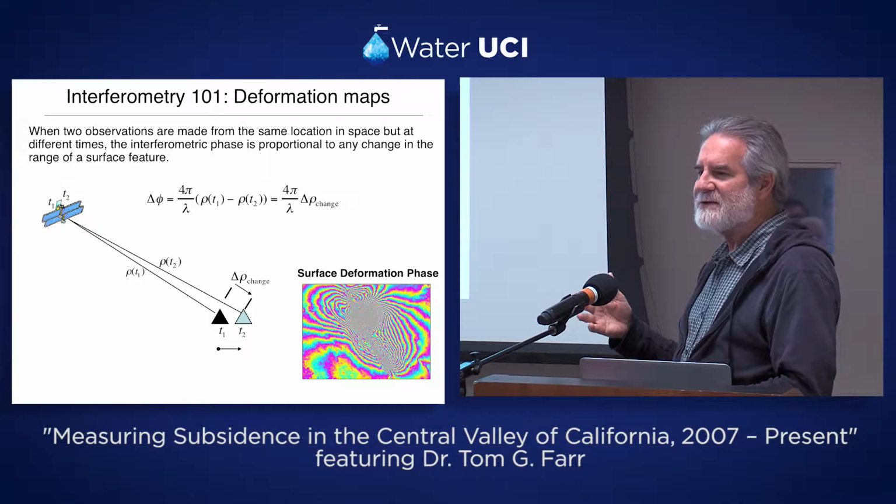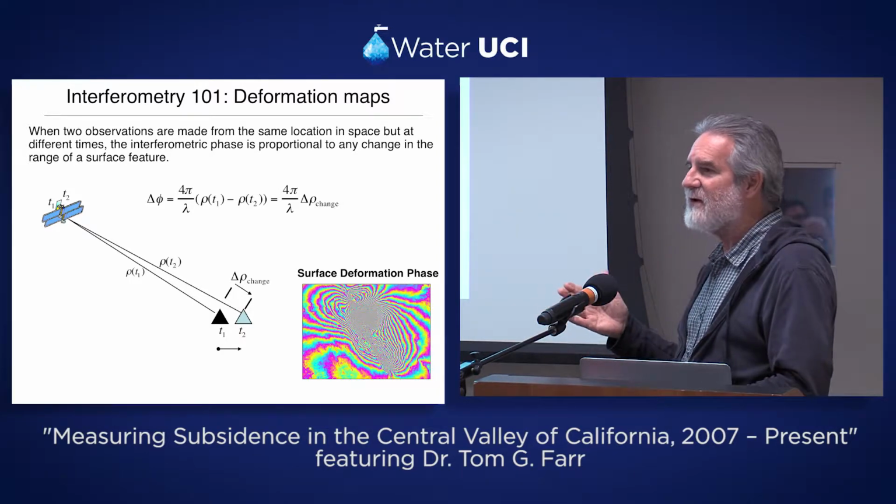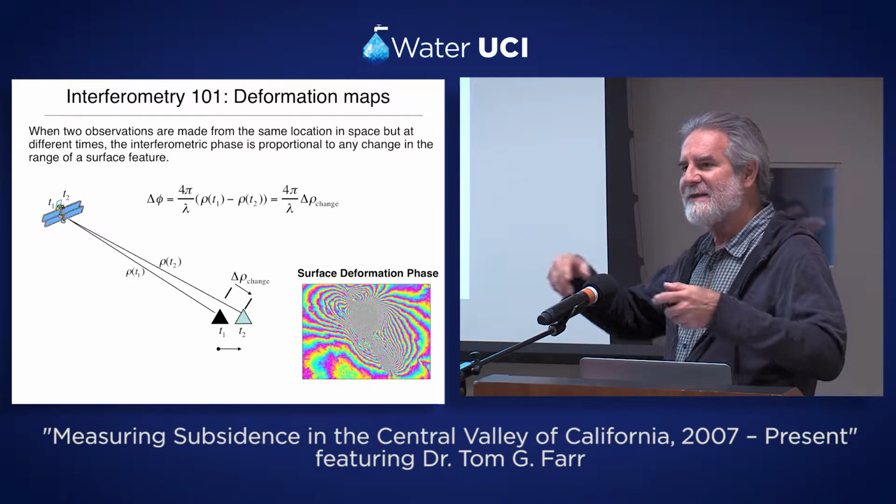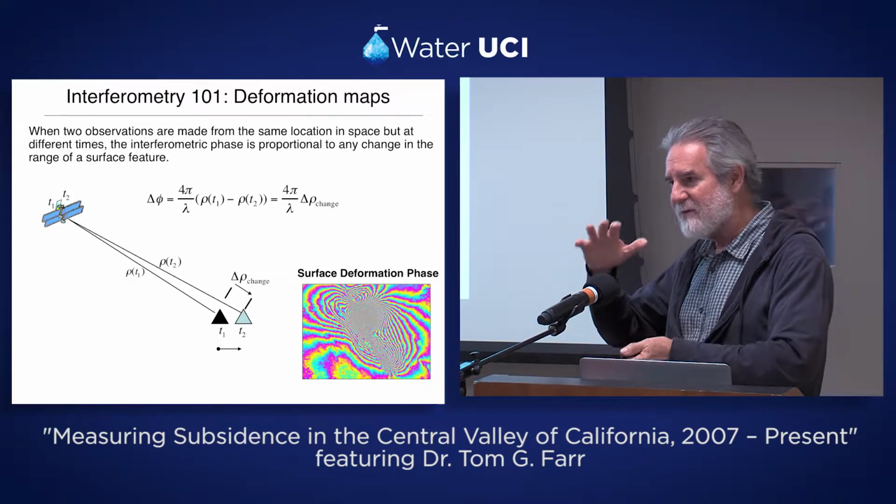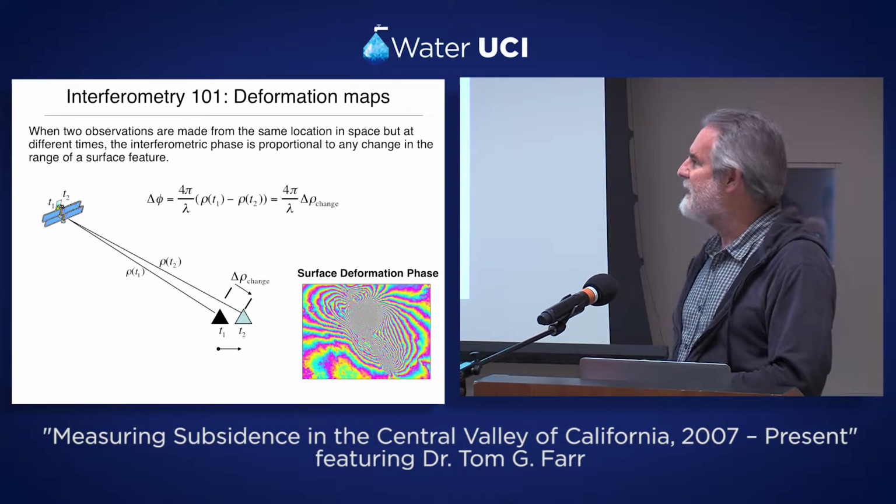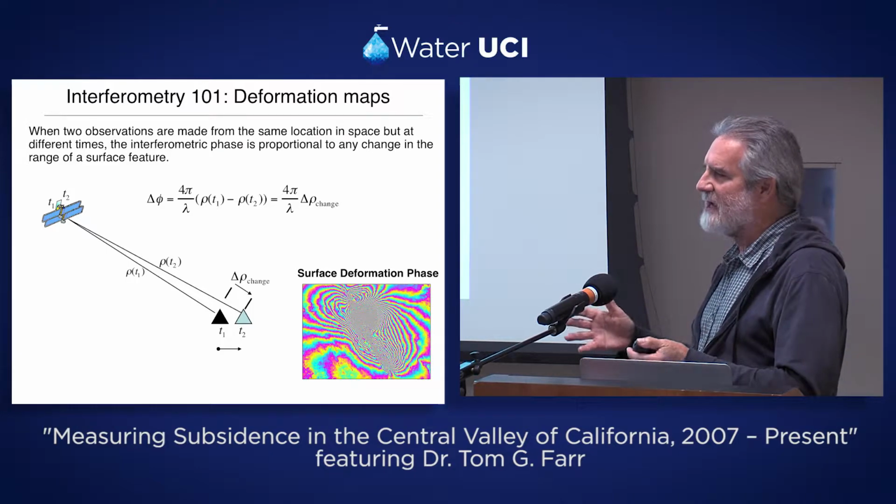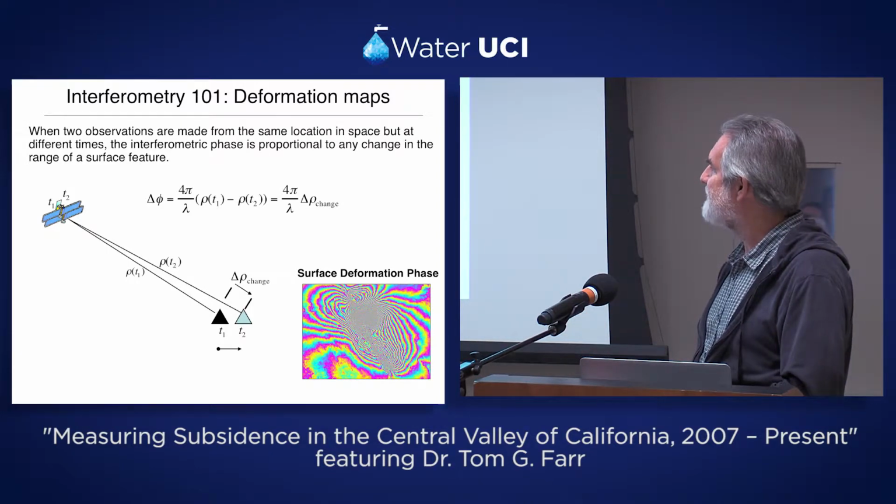The other thing that bothers me in the Central Valley is those pesky farmers who go out and plow their fields. So within a pixel, there's going to be all this random change at the wavelength scale, and so I can't get any information there. But luckily, there are enough fields that aren't plowed each time so that I can make my measurements.